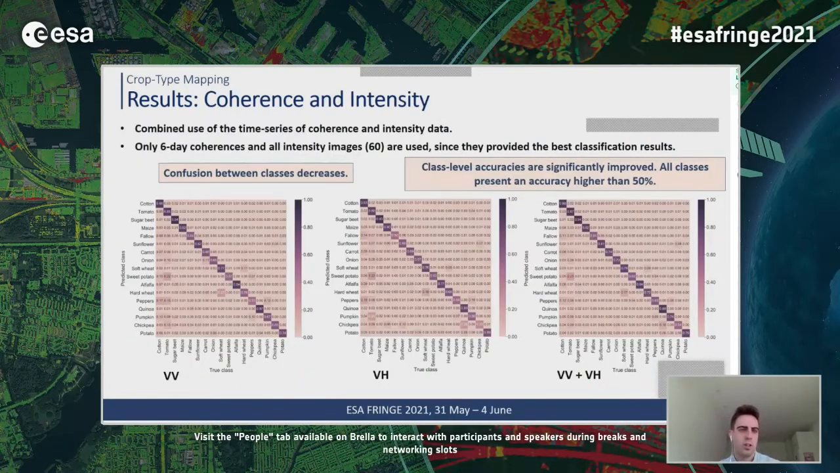So the last results were obtained using both coherence and intensity as input to the random forest algorithm. We have selected the 6 days coherences and all the intensity images, since they provided the best classification results.